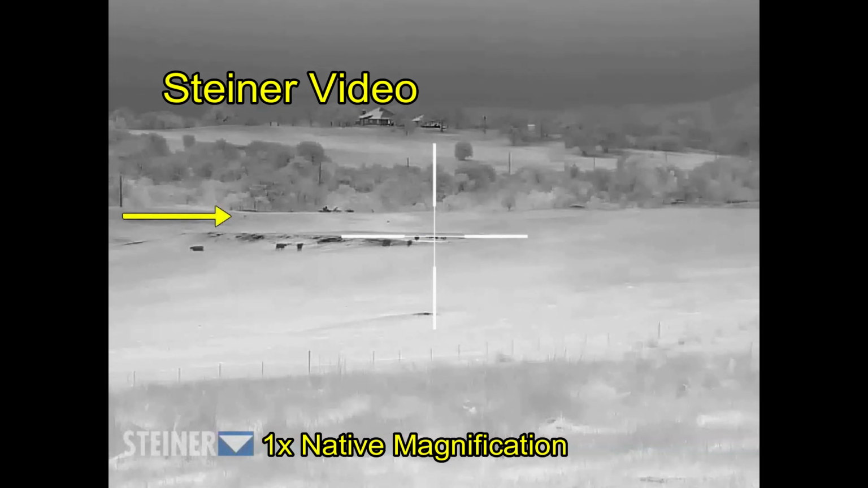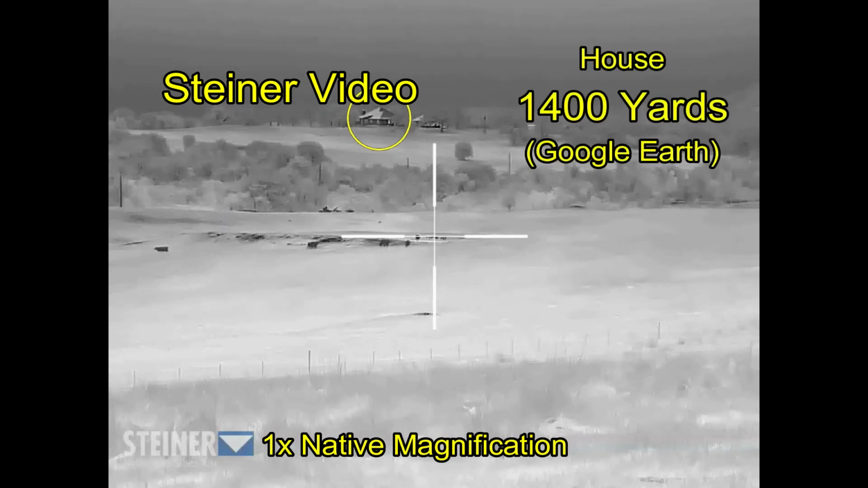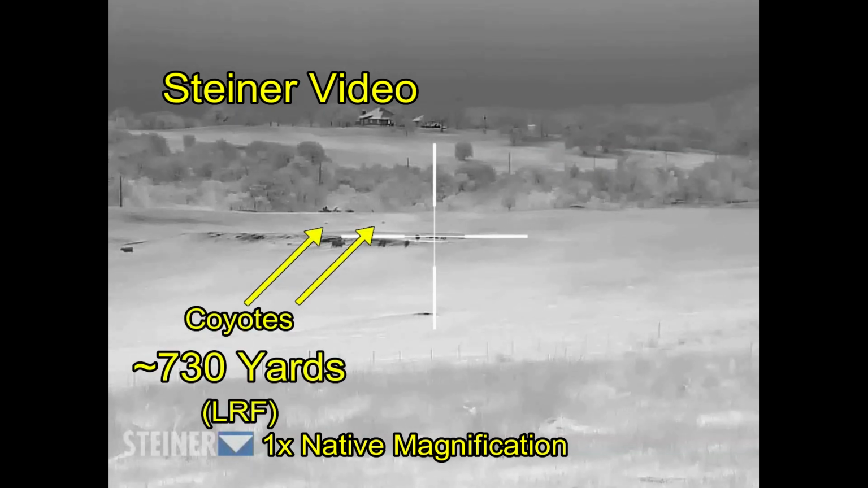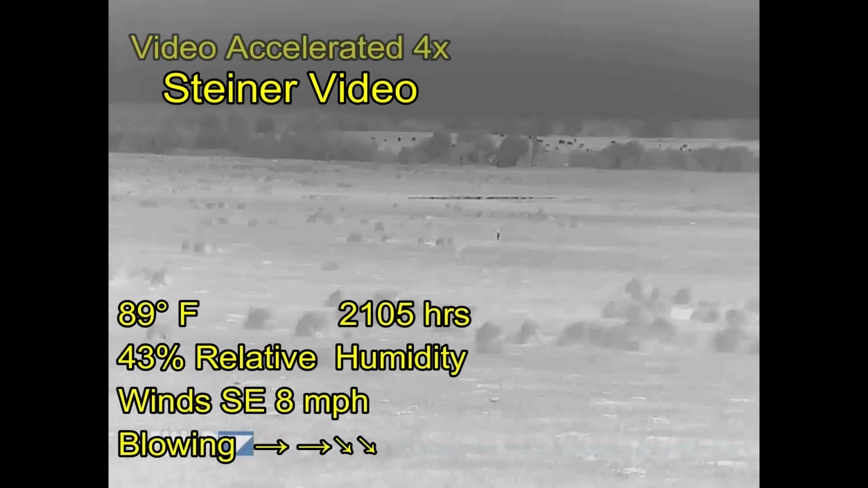And I've got another coyote coming in from the left-hand side, and it's going to join up pretty close to the original coyote I spotted. In the meantime, there's a house out there at about 1,400 yards, just to give you an idea of some of the capabilities of the scope. And there are the two coyotes. For tonight, I'm not using this as a rifle scope, however. It is mounted on a tripod, and I'm using it as a spotting scope, and also to record this hunt.